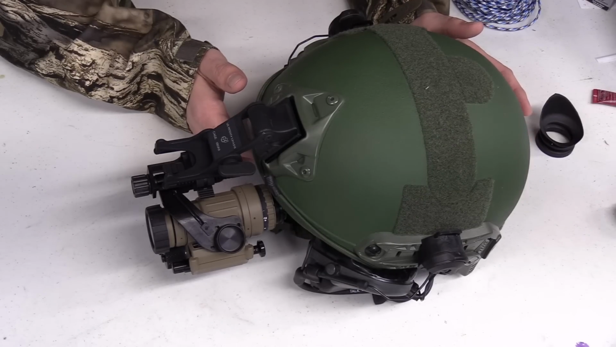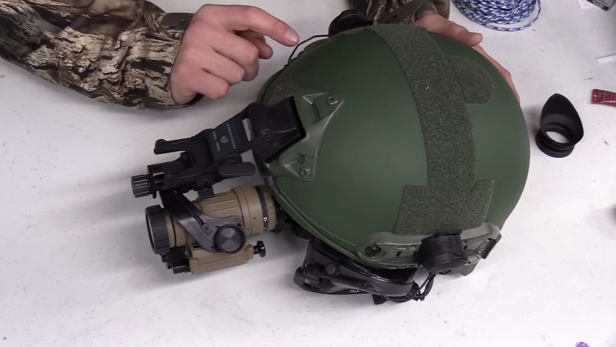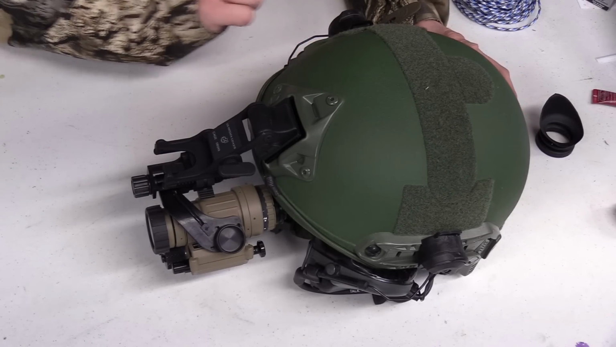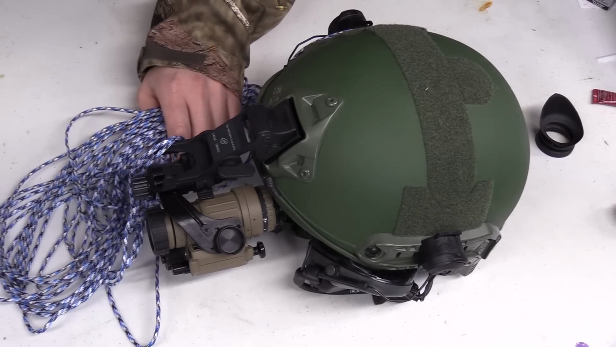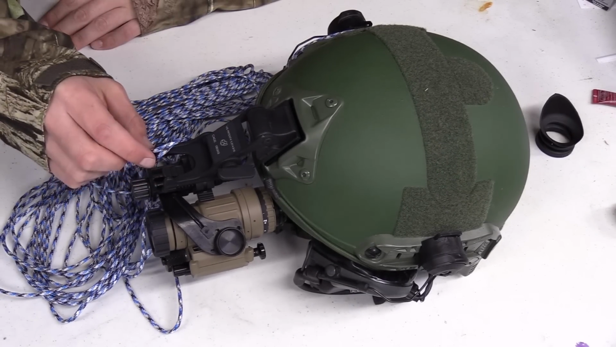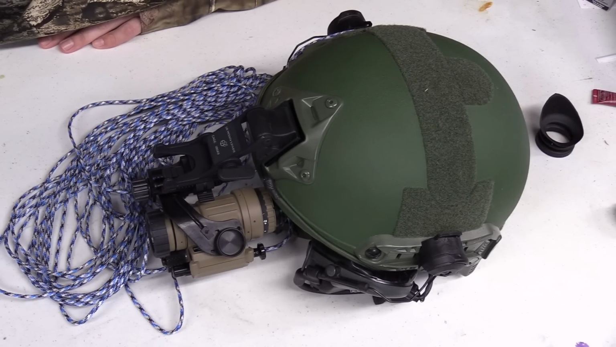I think I'm going to load it with alkaline cells for not only the unit, but also the laser illuminator for my rifle. This takes AAs, that one takes CR123s. And then lastly, somehow I'm going to make a lanyard for this thing, so if that mil-spec mount there decides to take a dump, it won't go directly to the dirt.